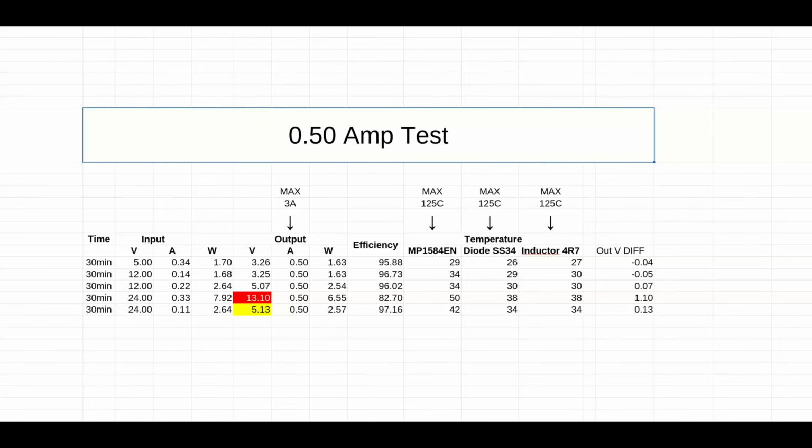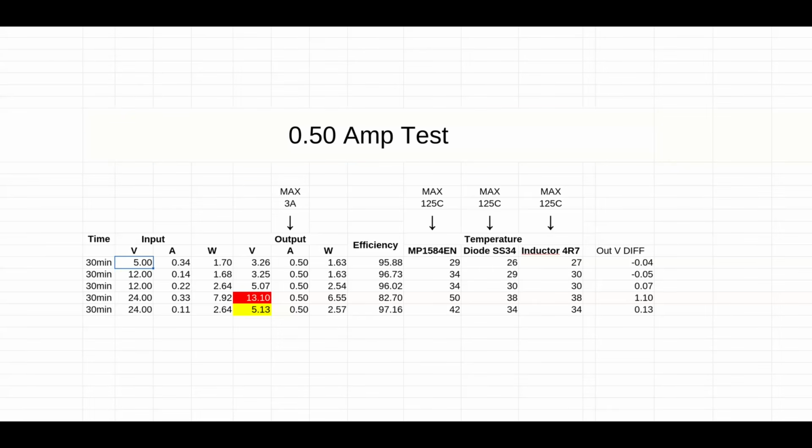I'm running multiple tests, so from 5 volt to 3.3 volt, 12 to 3.3, 12 to 5, 24 to 12, 24 to 5. So I would say the most common ones. IC max temperature is 125. The same goes for the diode and the inductor, which I checked from the datasheet.